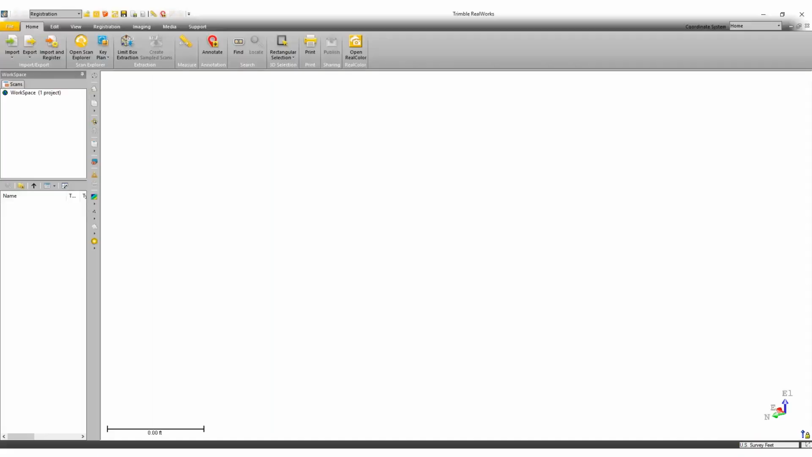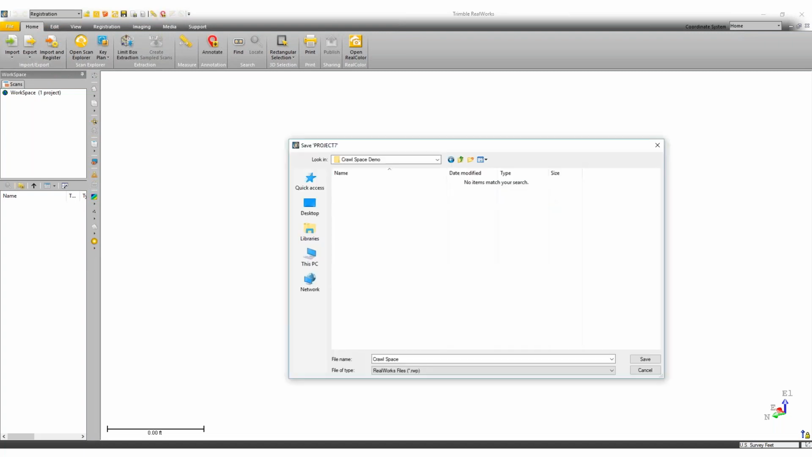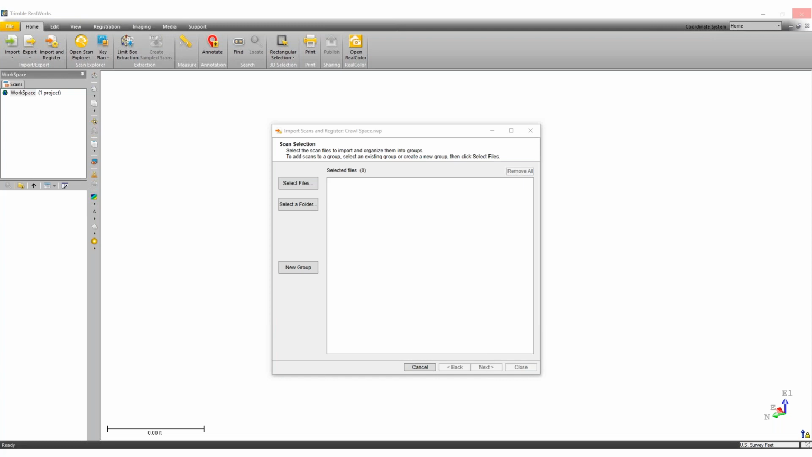Now, alternatively, instead of bringing the data in from Perspective, I told you could bring it in from the SD card. So bringing the data into RealWorks from the SD card is pretty straightforward. We just go to the Import and Register button. This is probably the easiest one step to do it. And when you do that, again, you're going to need to save this as a RealWorks project, just like we did before. But now the menu changes a little bit.